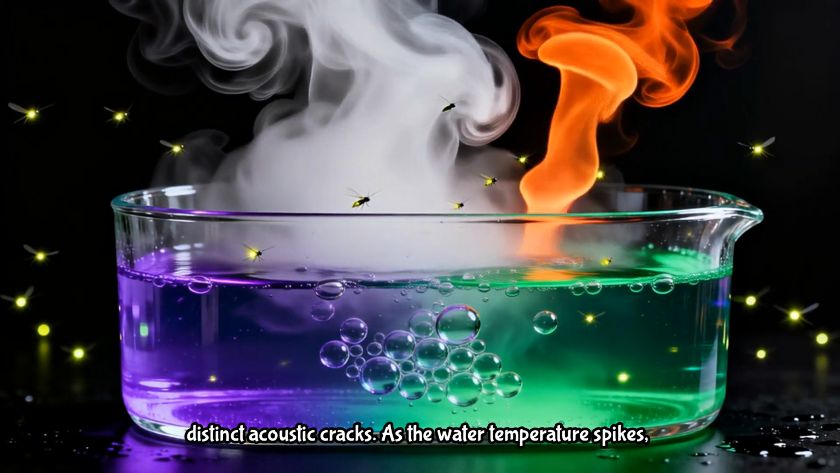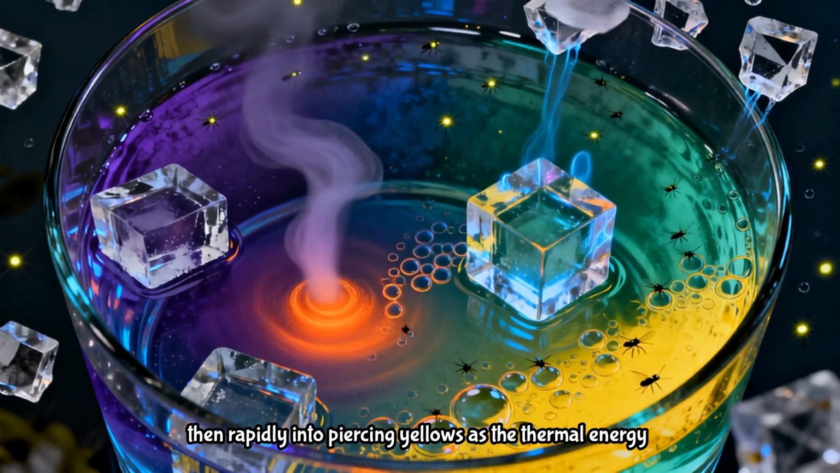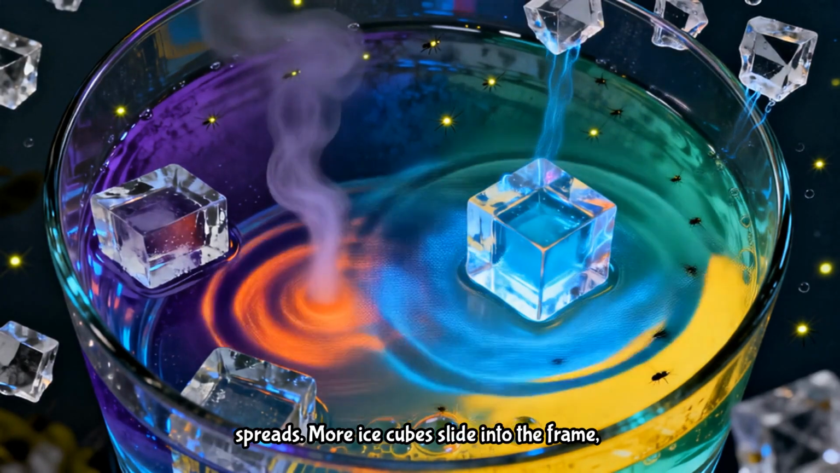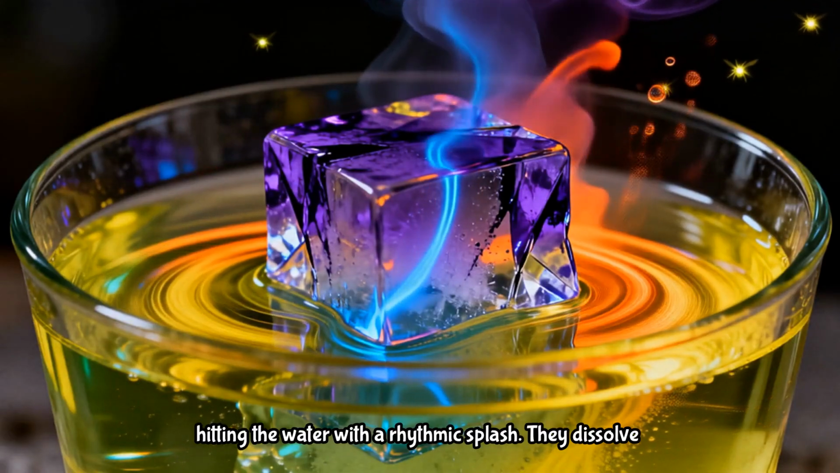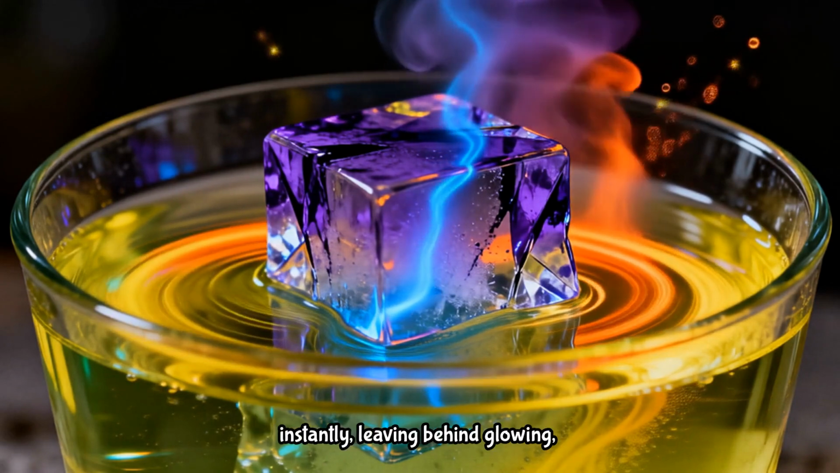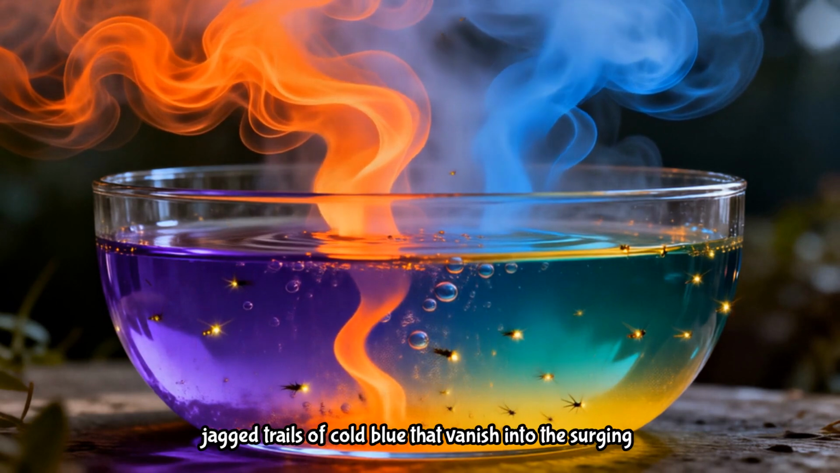As the water temperature spikes, the colors shift from deep purple to vibrant emerald, then rapidly into piercing yellows as the thermal energy spreads. More ice cubes slide into the frame, hitting the water with a rhythmic splash. They dissolve instantly, leaving behind glowing, jagged trails of cold blue that vanish into the surging heat.